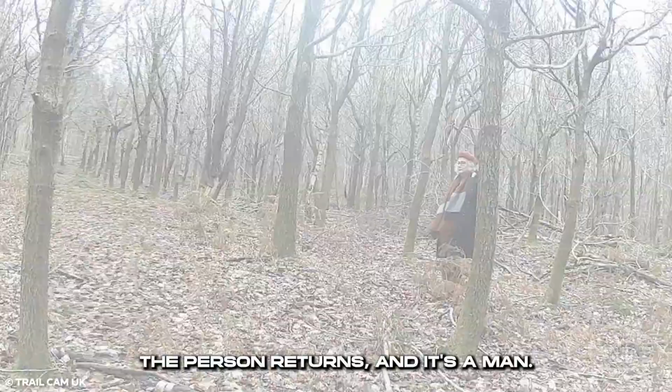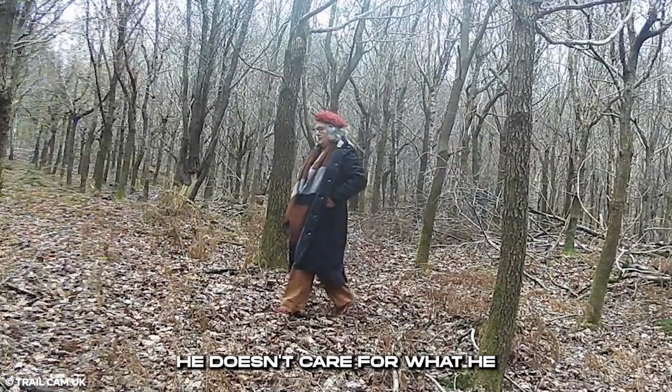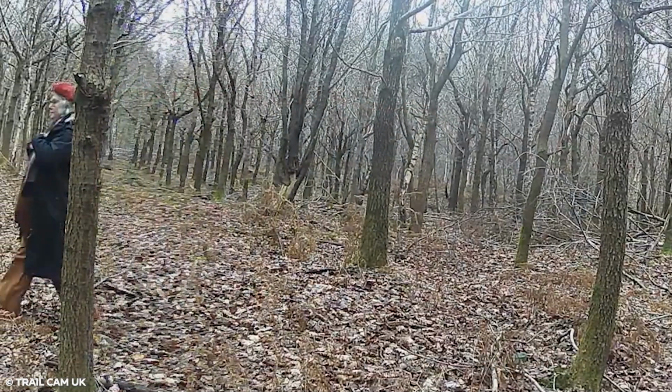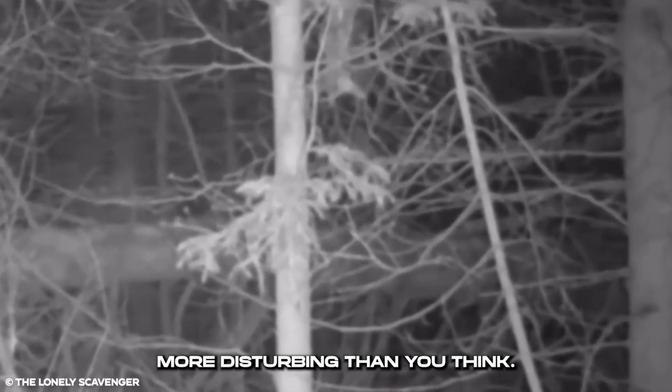The person returns, and it's a man. He walks with a shrug, adjusting the scarf around his neck and coat. He doesn't care for what he has just done in the woods, away from the trail cam. Whatever you think then, you might have to rethink it, as what these animals were going crazy about was more disturbing than you think.